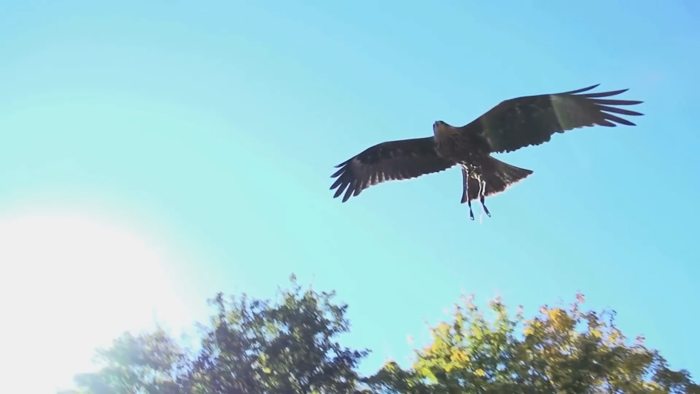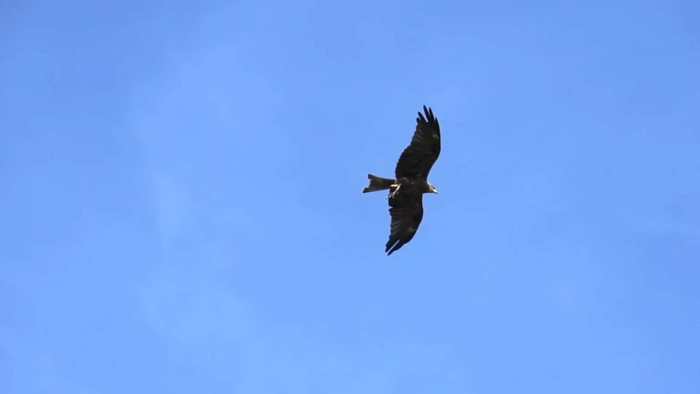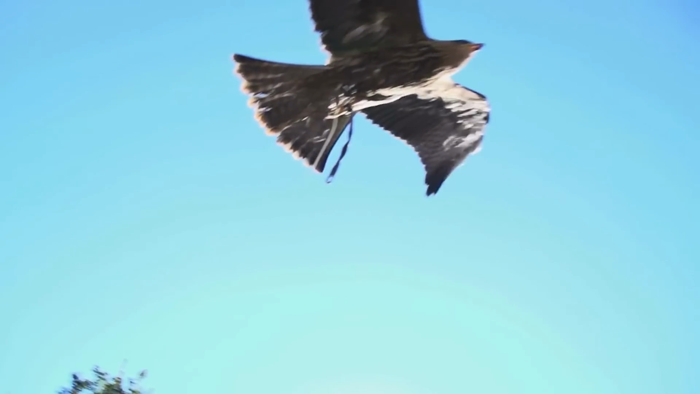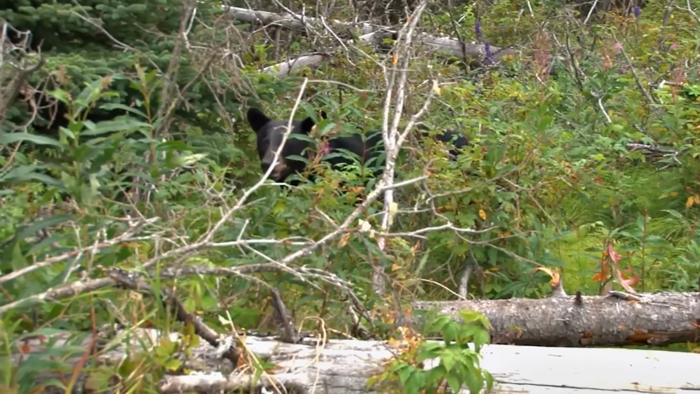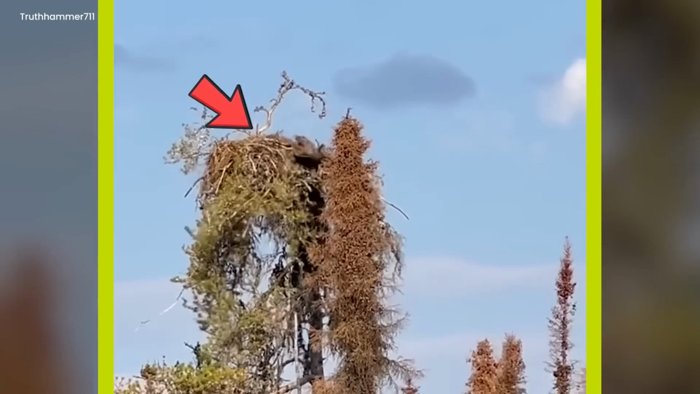Up in the sky, another eagle was flying around. Maybe it was related to the baby eagle, or was keeping watch. You could feel its fear as it circled, creating a tense atmosphere. And as we watched this strange scene, we couldn't help but wonder, how long had the bear been planning this secret hunt? No one, not even the trees or the watching eagle, could explain the mysteries of that unusual day.